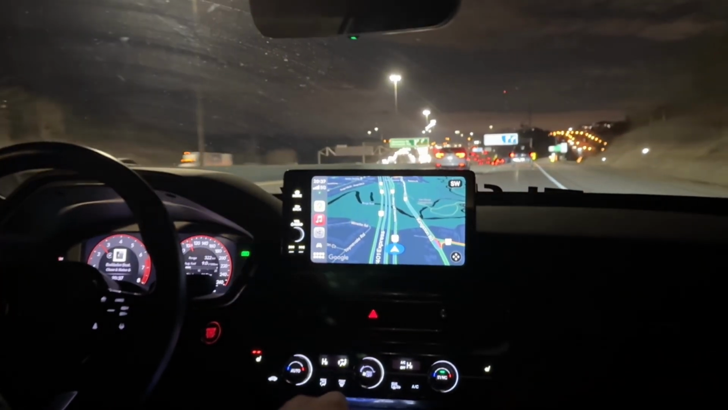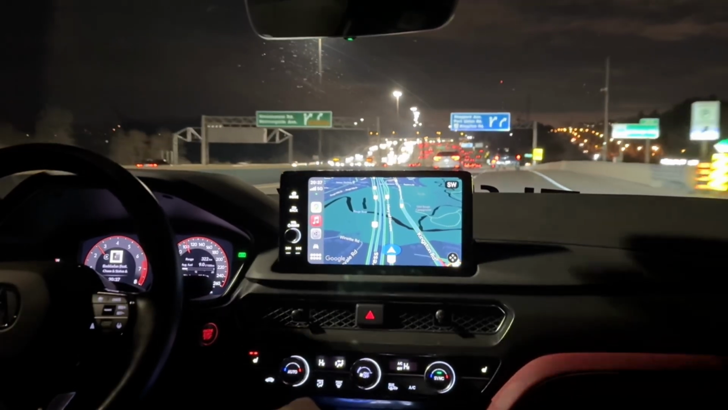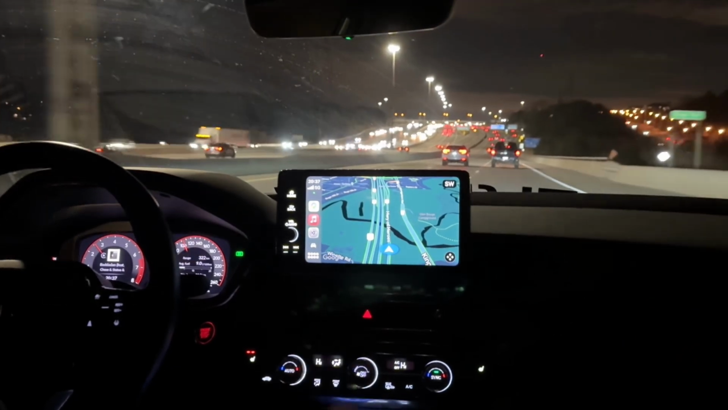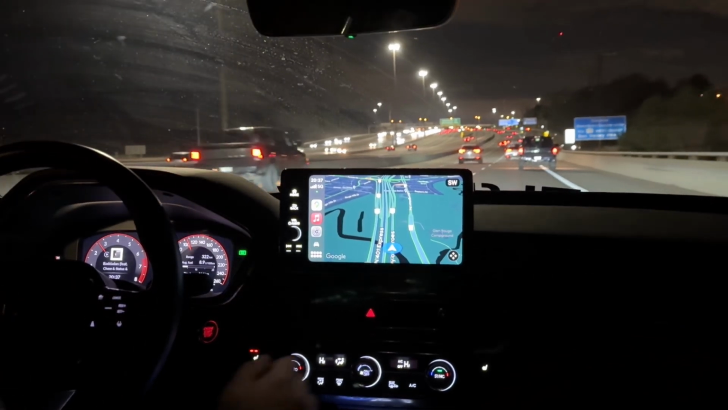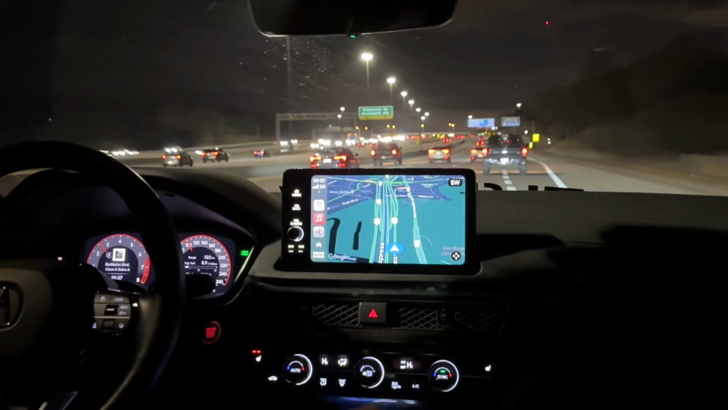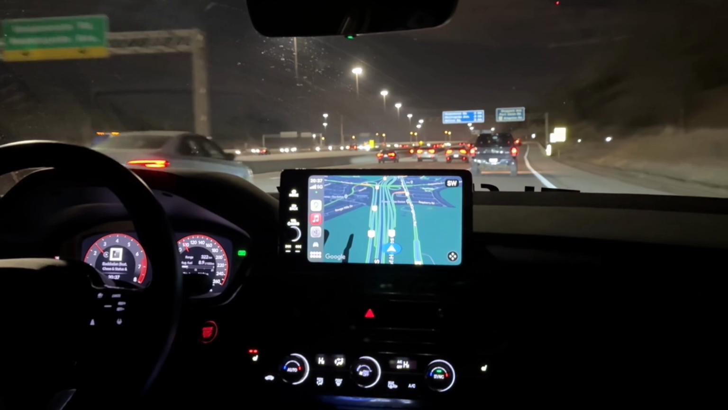But it does sound good, it feels great, it shifts good. For now, while the clutch is still in one piece. And yeah man, you can't really ask for much more. I mean, I guess you could always ask for more power. But with this engine specifically, sometimes it's a little risky chasing numbers a bit.